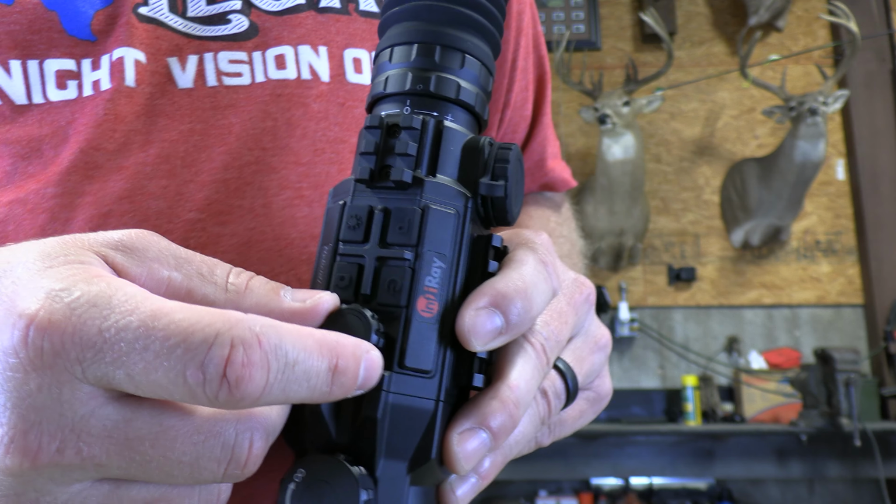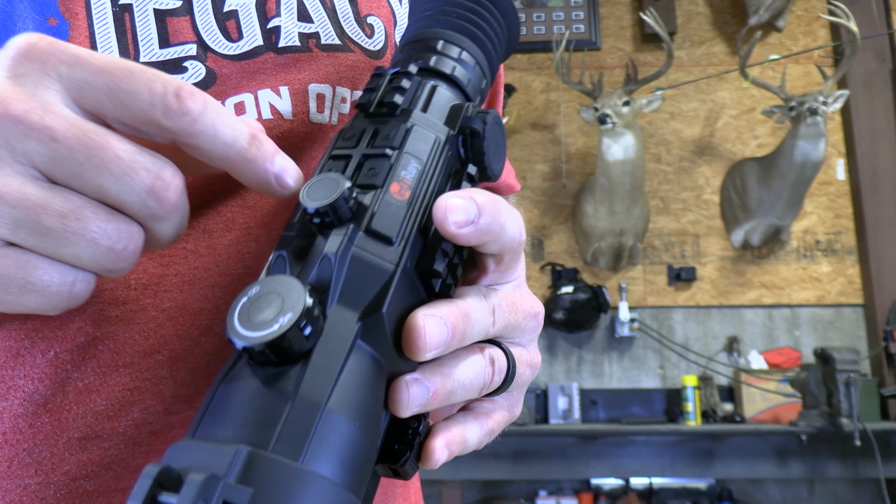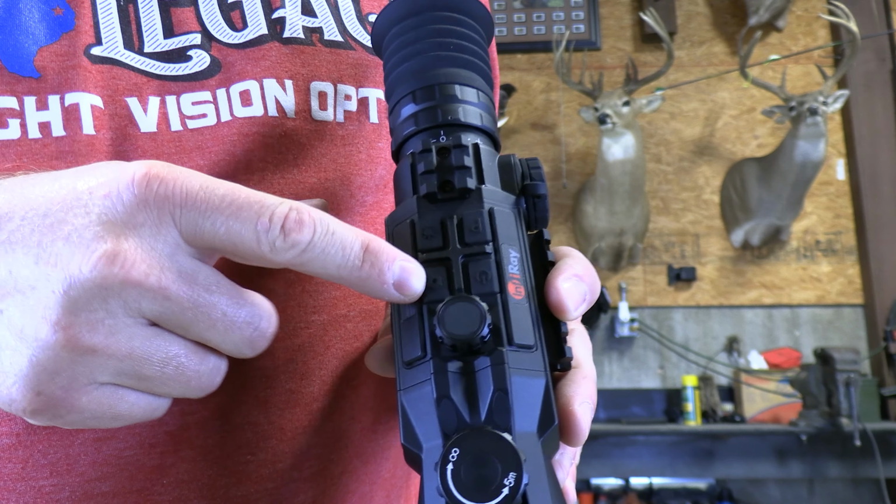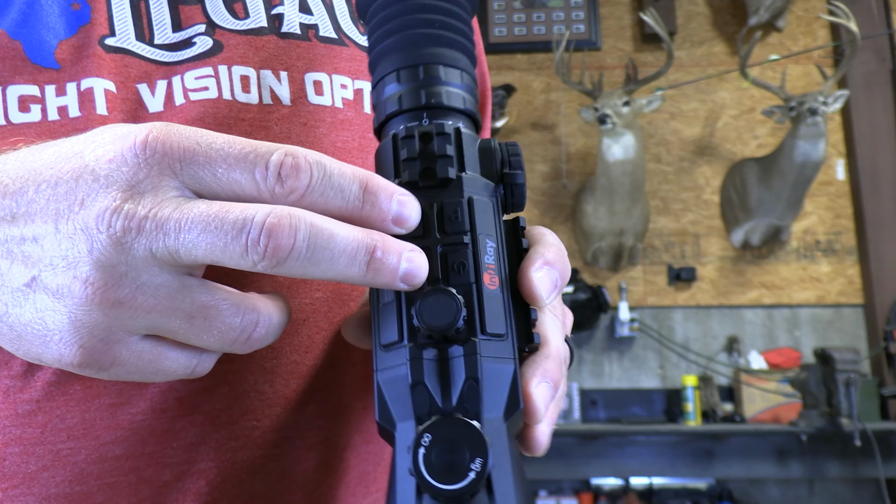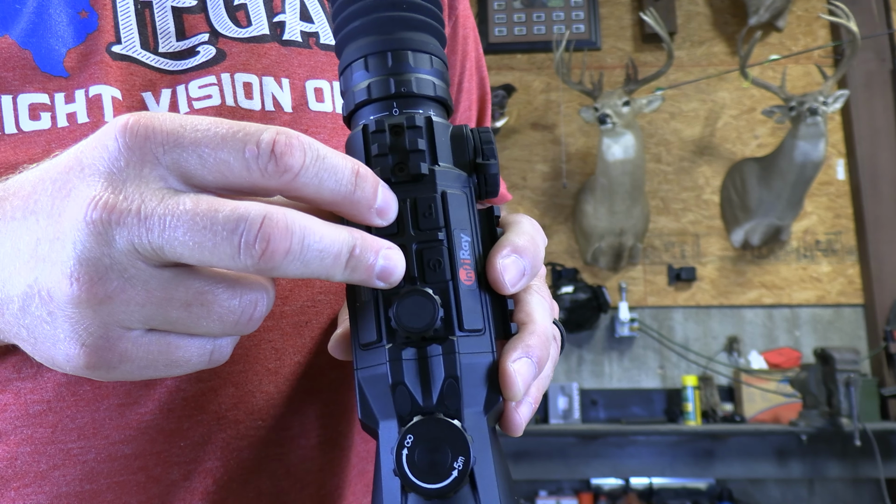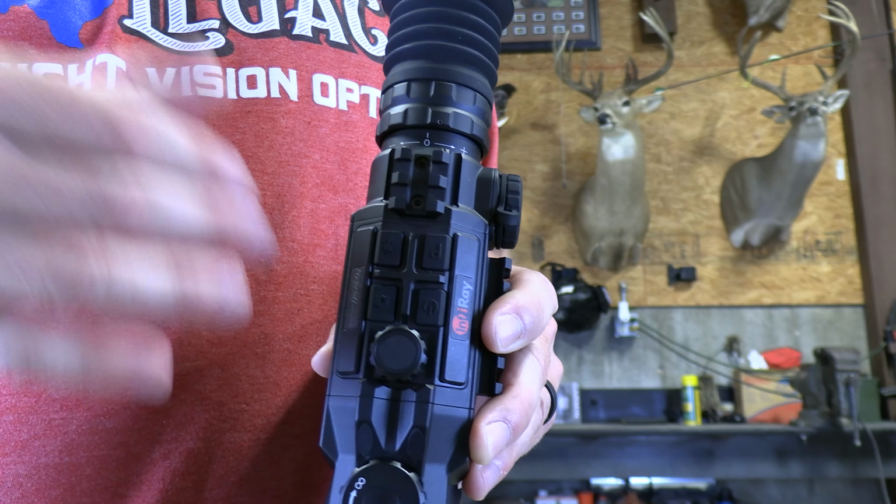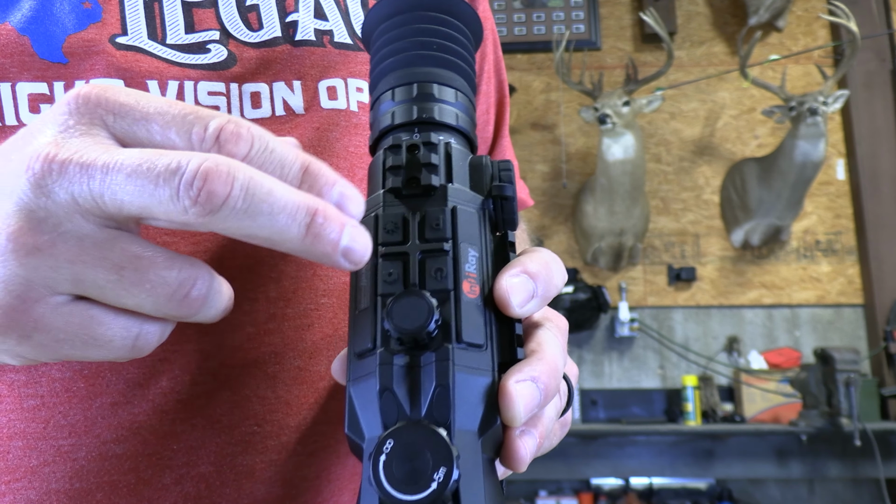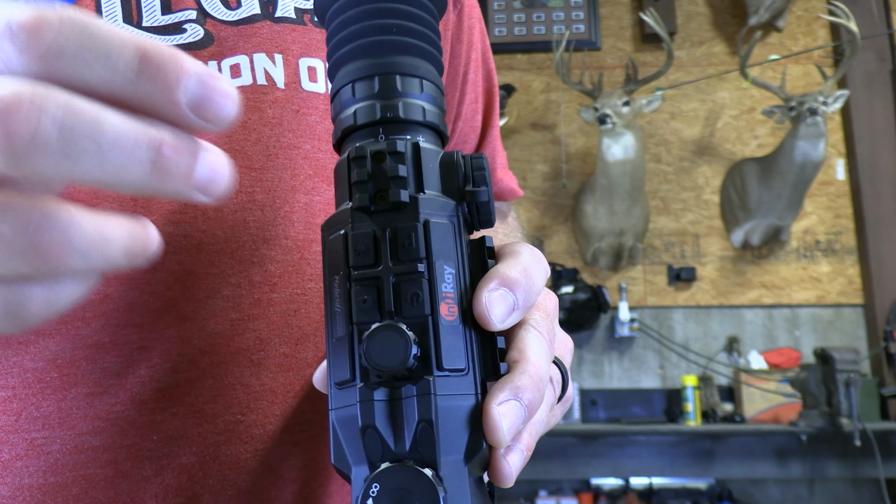Combinations. So when you're in the zeroing screen and you're trying to zero the scope, you use your brightness button and your camera button on this side, these two. Press both of these, long press, and it will freeze the image. So when you're in zeroing, you need to get your reticle on the bullseye. You want to move to your point of impact. You can long press both these buttons and it will freeze the image.